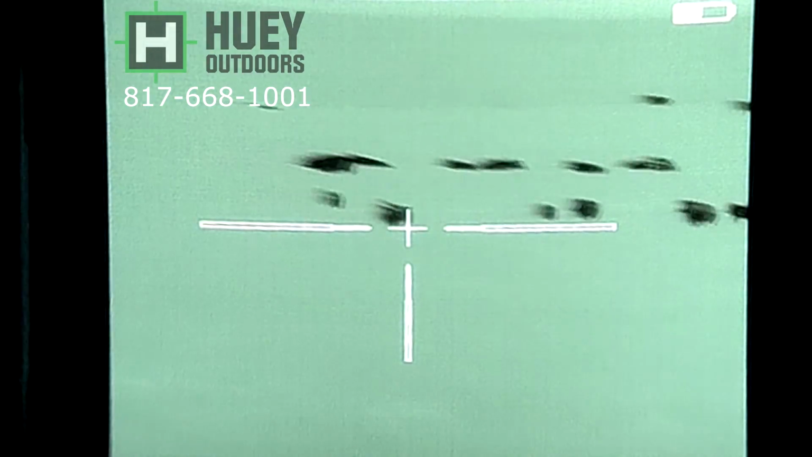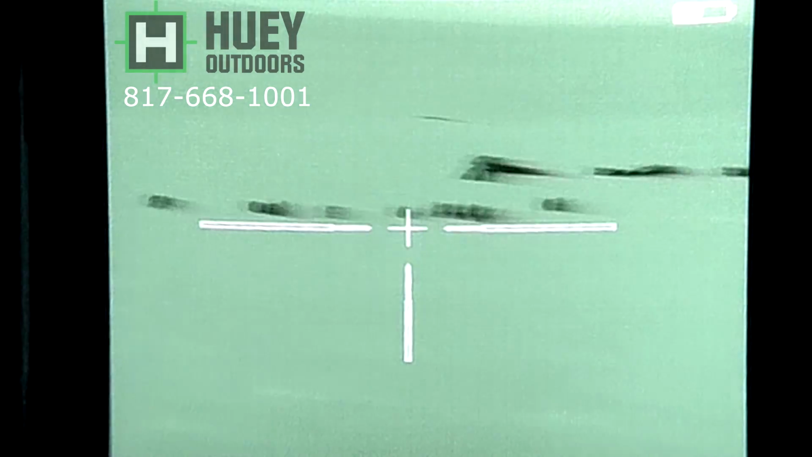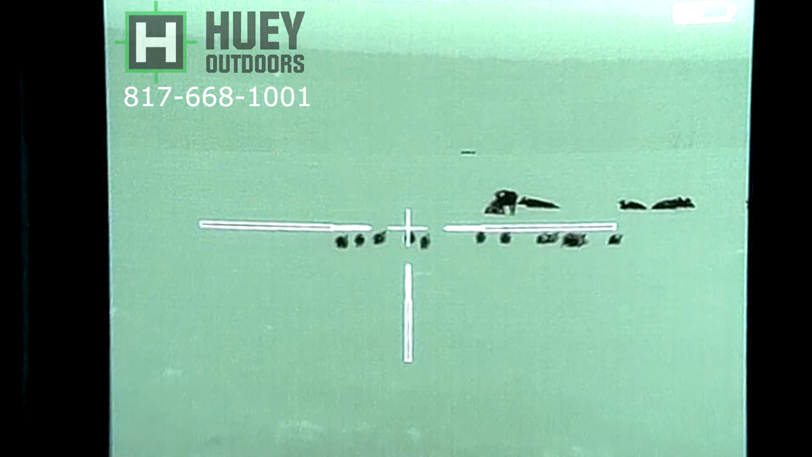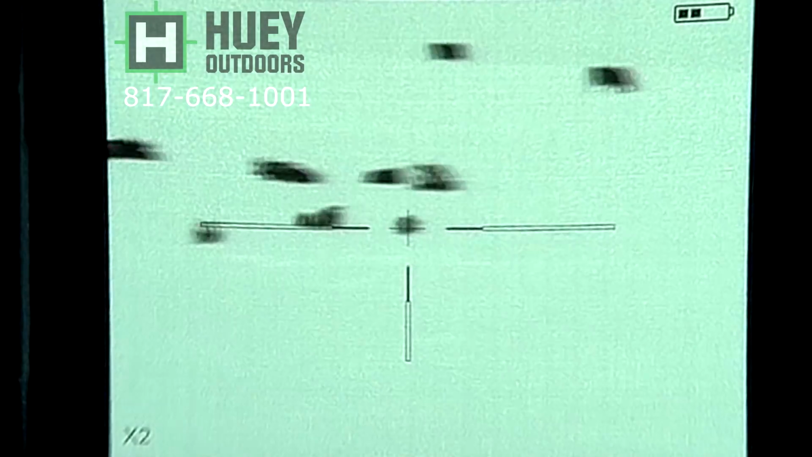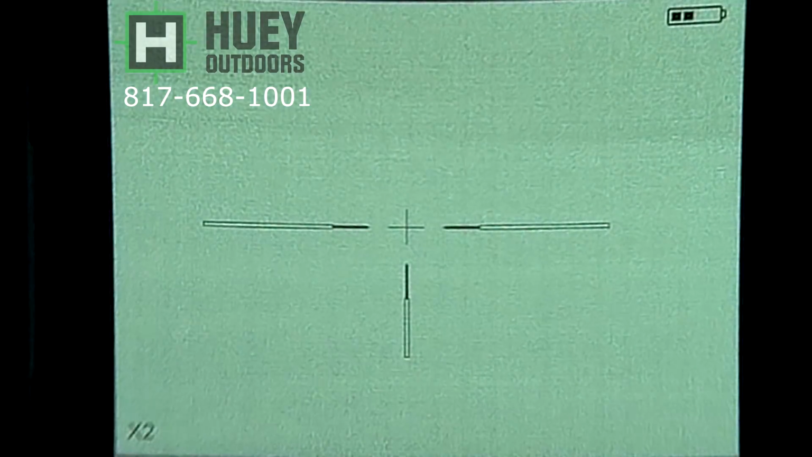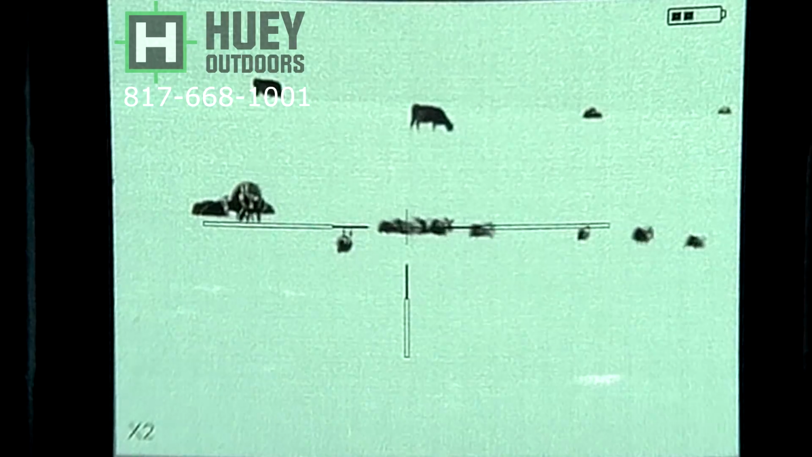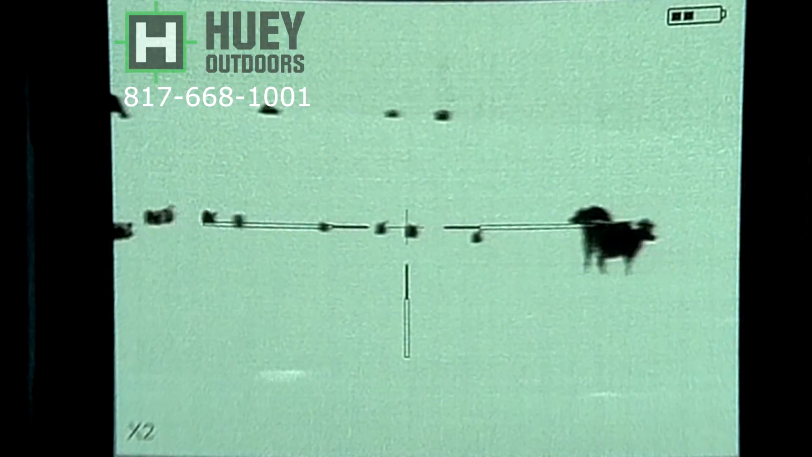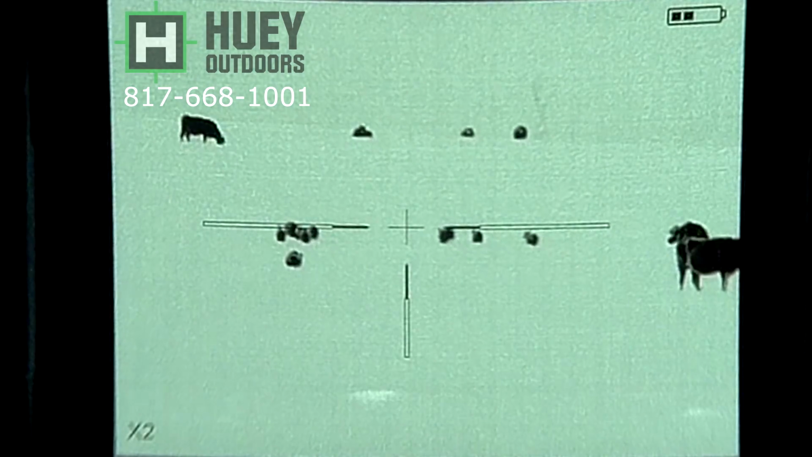And both of those down, that was the LWRC. All this is the LWRC Reaper 308, the Reaper 2 16-inch barrel using a Hornady 150 grain interlock spiral points. Now they're down at about 200 to 250 yards now. And they group back up and then they just hang up here.